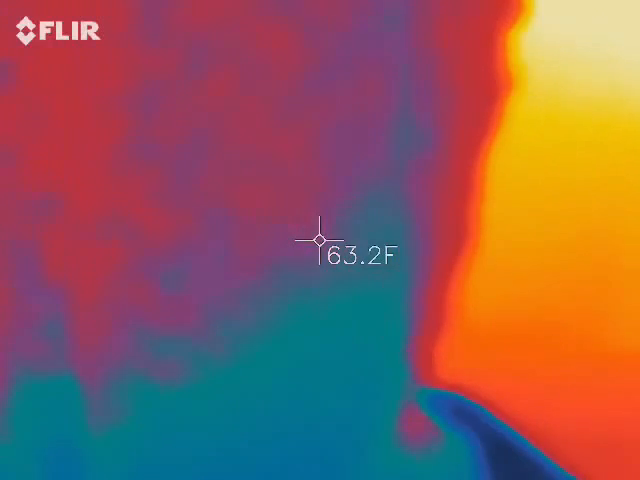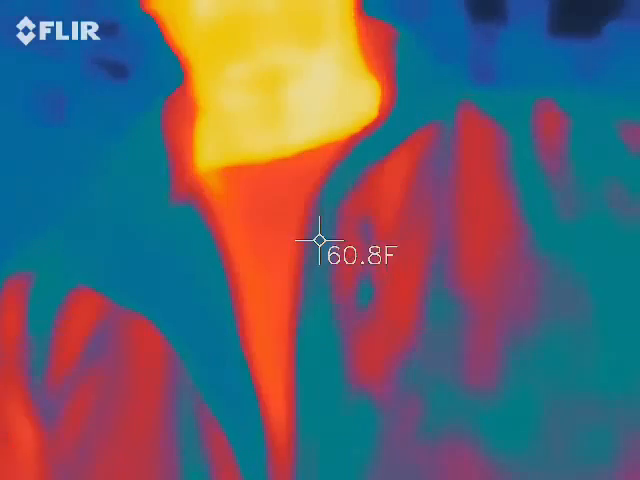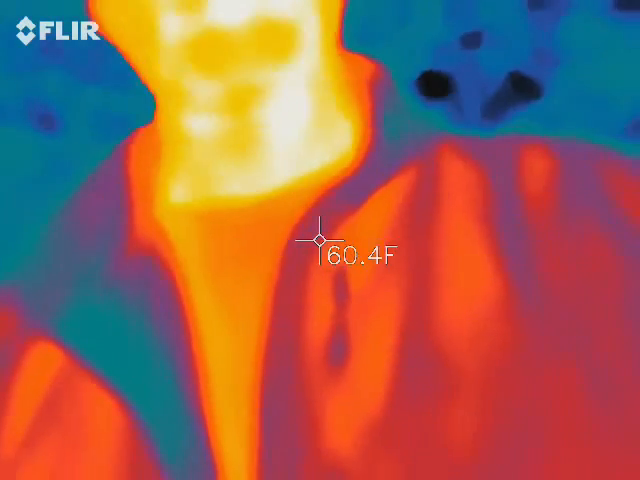Thermal imaging? Anybody want to take a guess? To pick up the presence of something we cannot see. Okay, by what? Heat signature. Cold signatures. We're looking for cold signatures. Those create cold spots, correct?